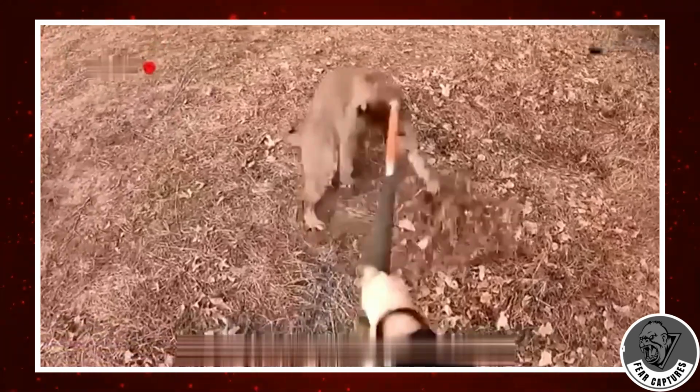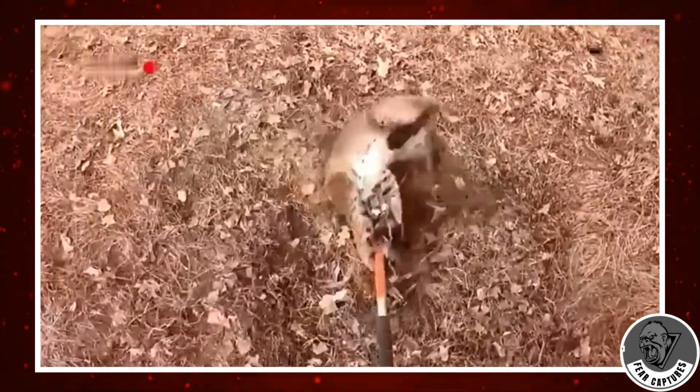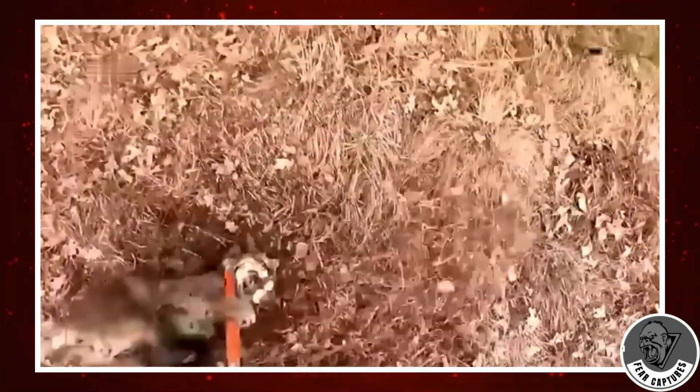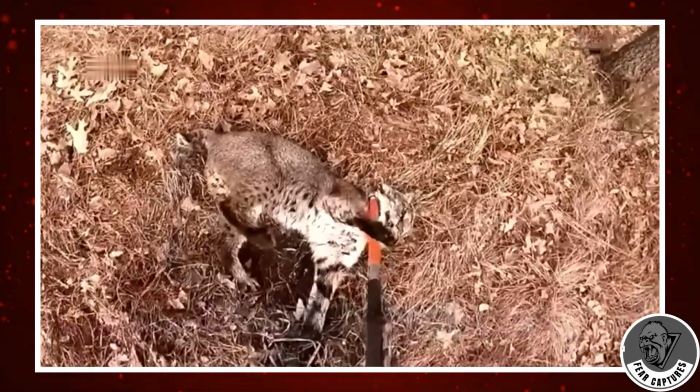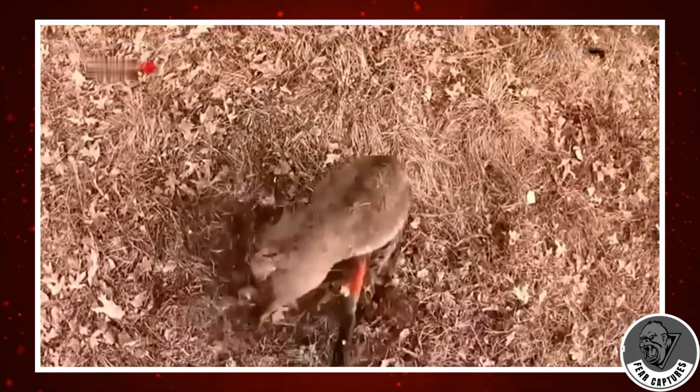The next video captures a tense moment as a bobcat is discovered ensnared in a leg-hold trap, filmed by the person who set it. Attempting to free the animal with a catch pole, the man faces a fierce struggle. The bobcat, clearly distressed, eventually weakens under the stress.